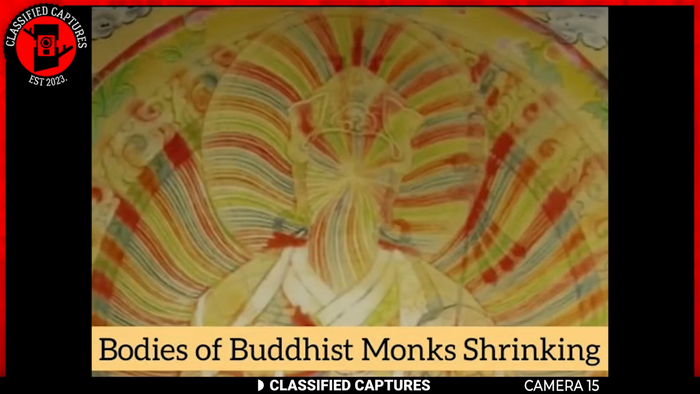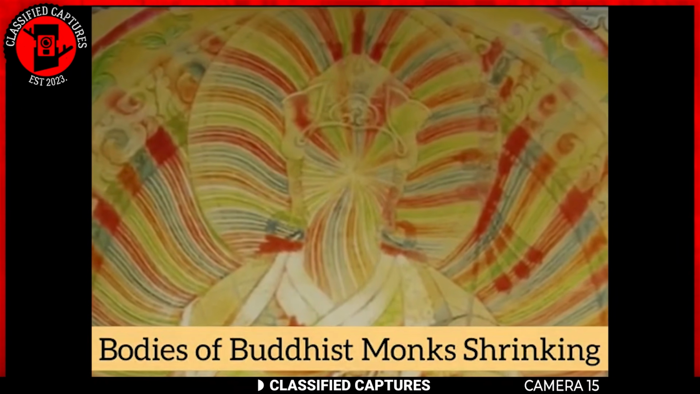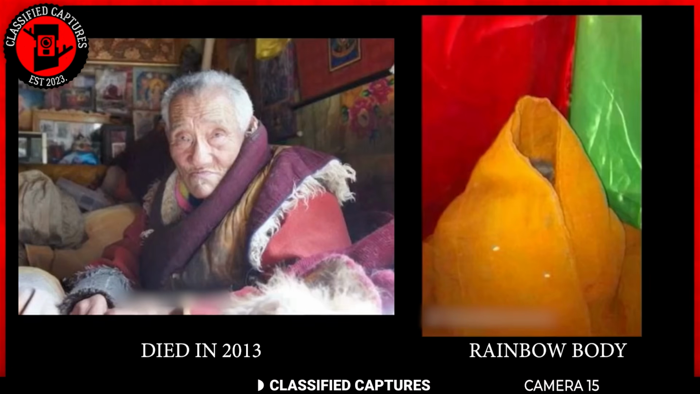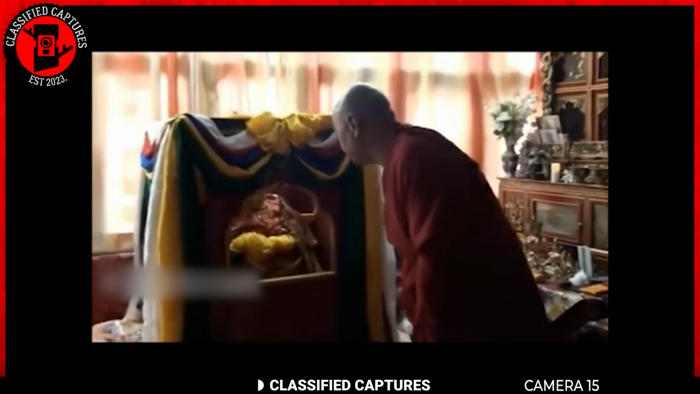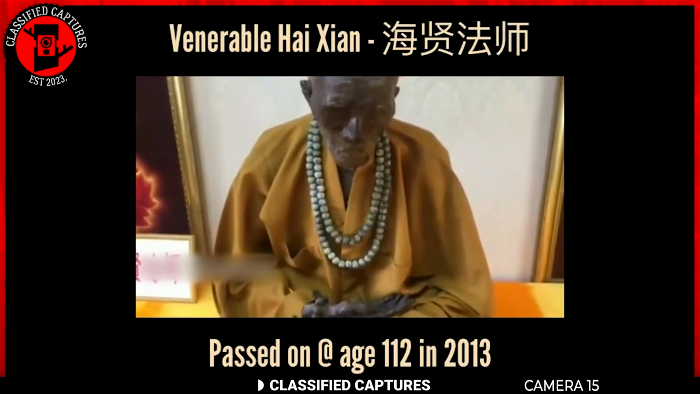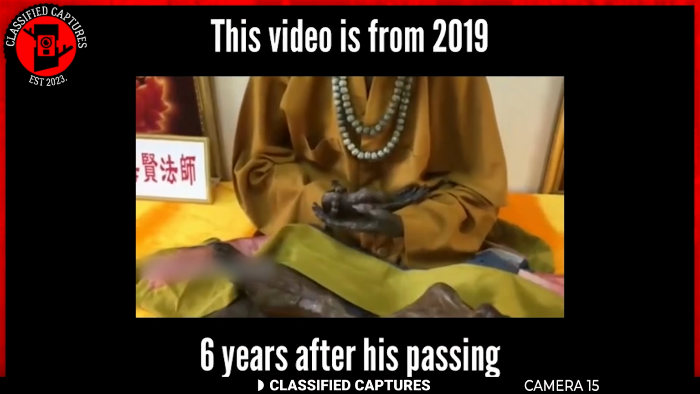Do you know what a rainbow body is? It's an extraordinary concept from Tibetan Buddhism and other spiritual traditions. A rainbow body refers to a remarkable state of spiritual achievement where advanced practitioners, upon death, transform their physical bodies into light. These images and footage show various Buddhists who were said to have attained the rainbow body. Remarkably, their bodies appear to have shrunk significantly or completely disappeared, leaving only hair, nails, and sometimes clothing behind. This phenomenon is considered the culmination of profound spiritual practice and enlightenment.